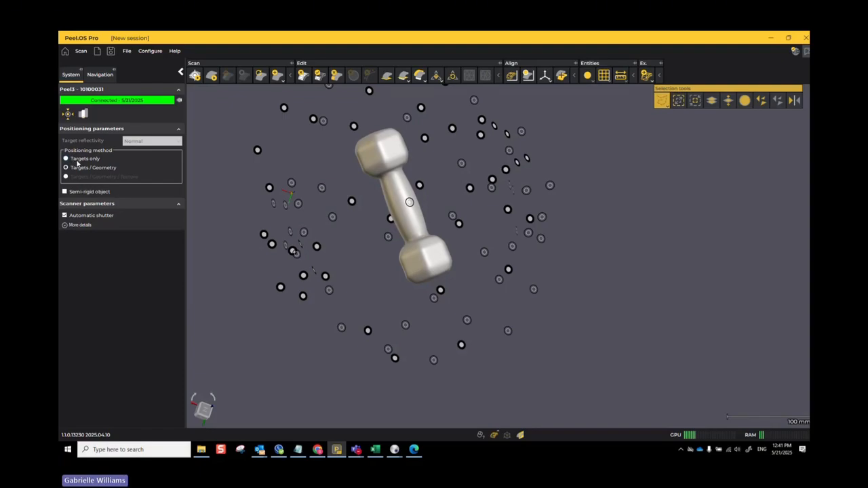This forces the scanner to be as accurate as possible. If you do targets and geometry, that's the general one that I always do. It is going to be searching for targets, but it doesn't have to absolutely see targets because it's also basing itself off of geometry. Of course, if I'm scanning a flat wall, I'm going to need to put targets on there because it's not going to be able to do much with the geometry.